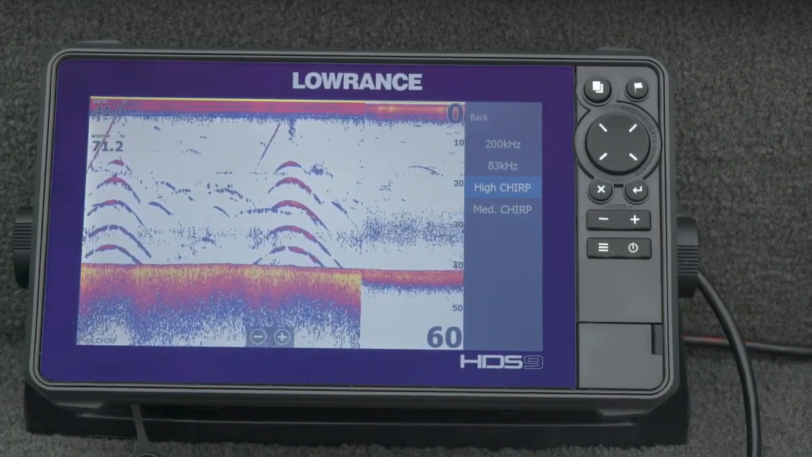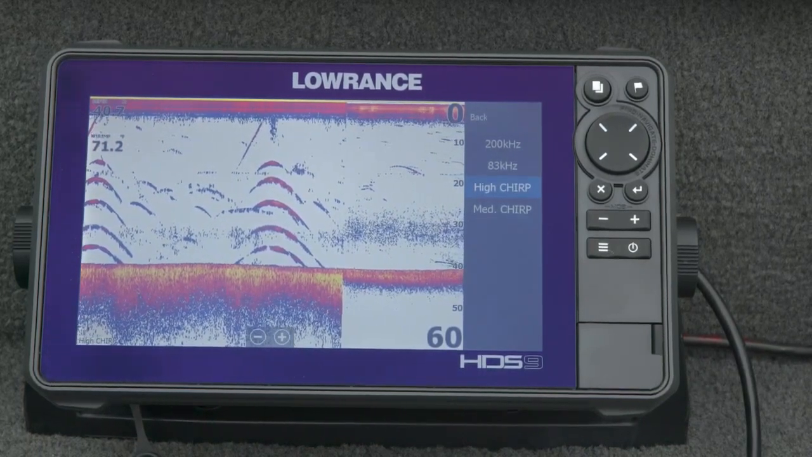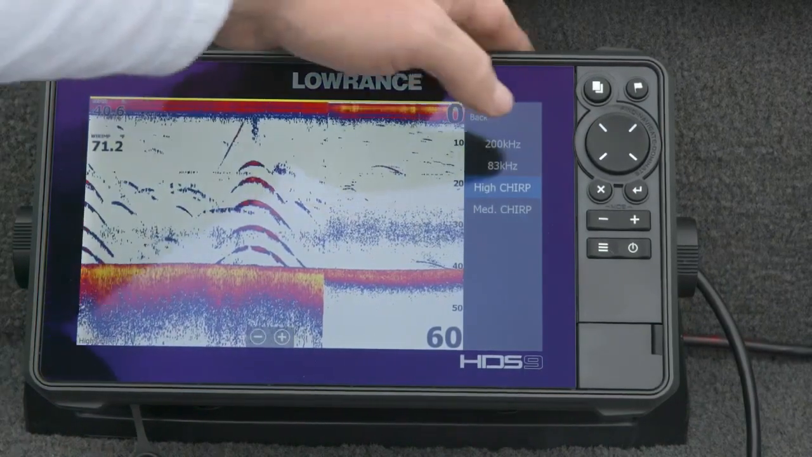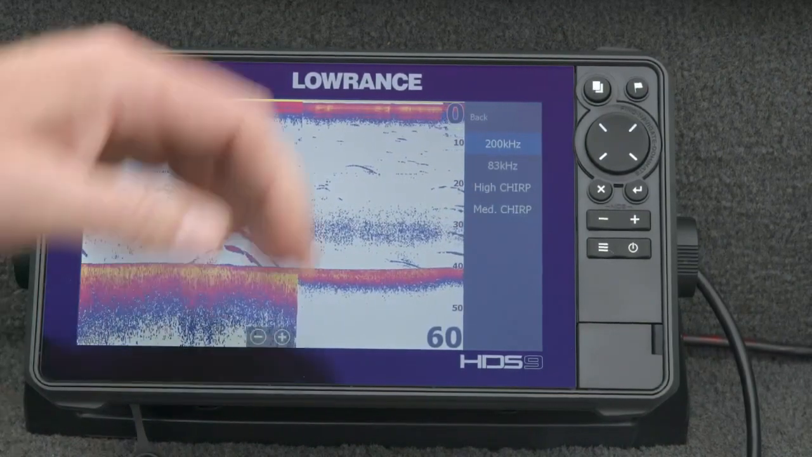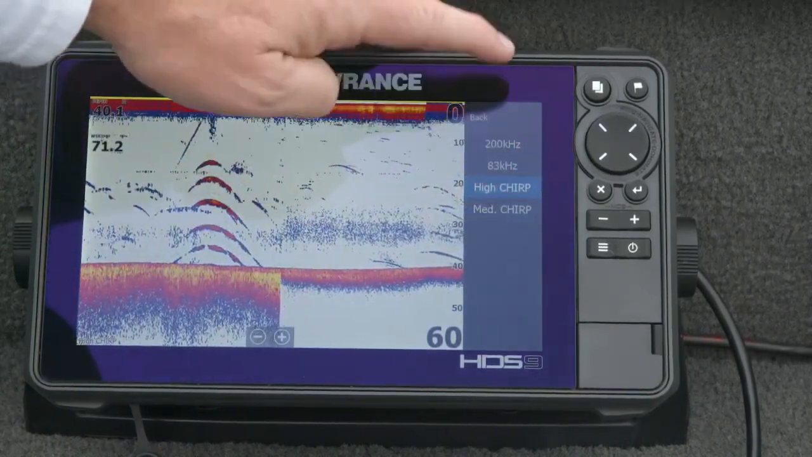For most applications, I use the chirp frequencies. I very rarely use the dedicated actual sonar frequency. I think I get a clearer picture and better target separation. But they're in here if you want to use them. If you just like 200 for a certain reason or 83 for a certain reason, you can. I usually default mine to chirp.